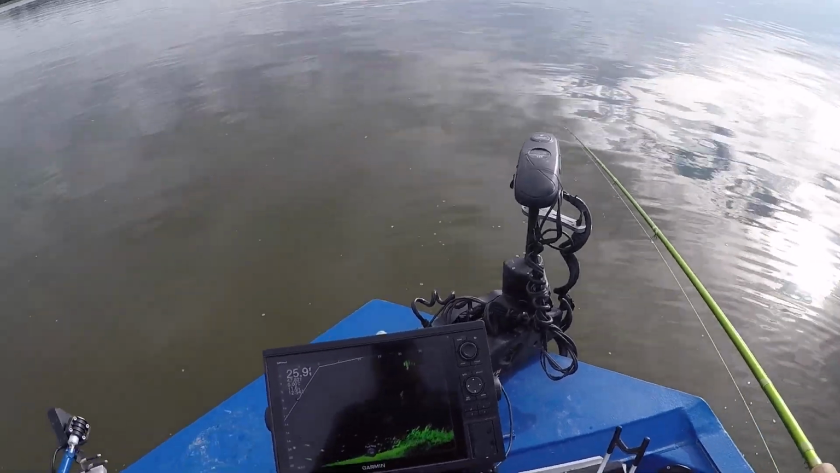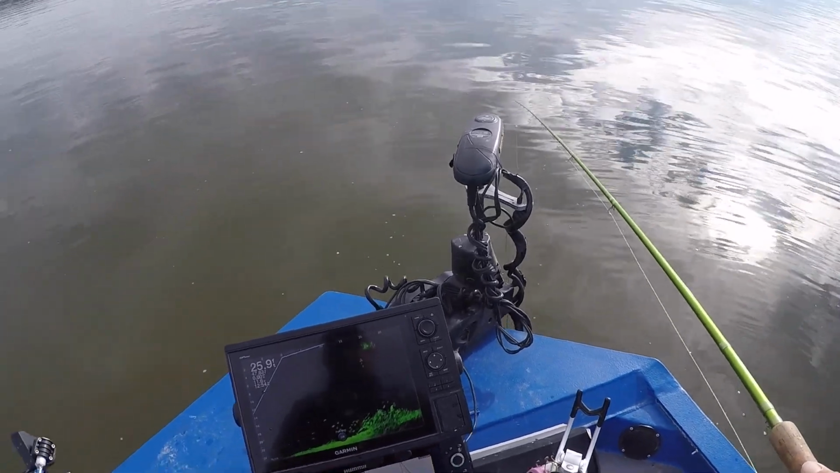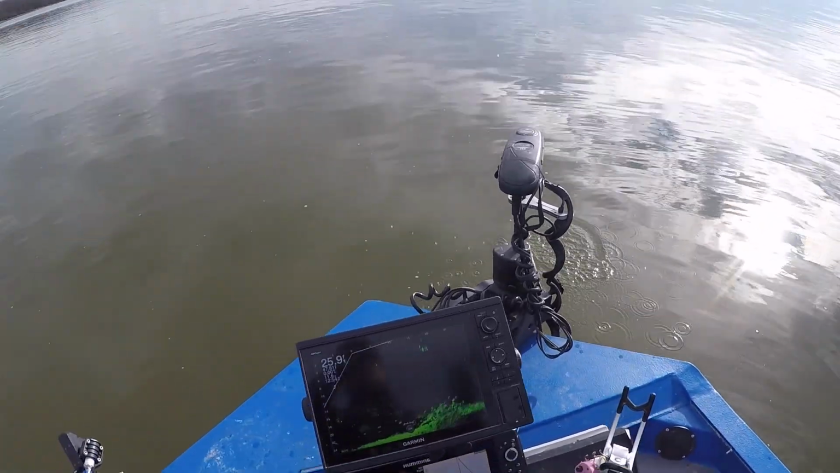Right now we're working just the outside edge of that root ball. There's another one right there. That's a little bitty guy.